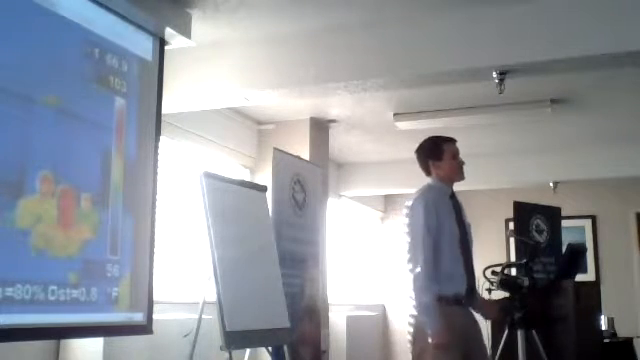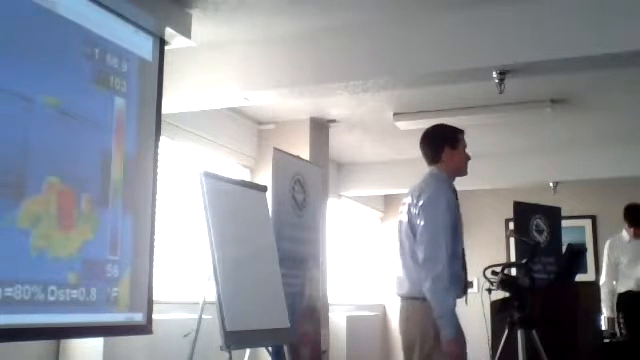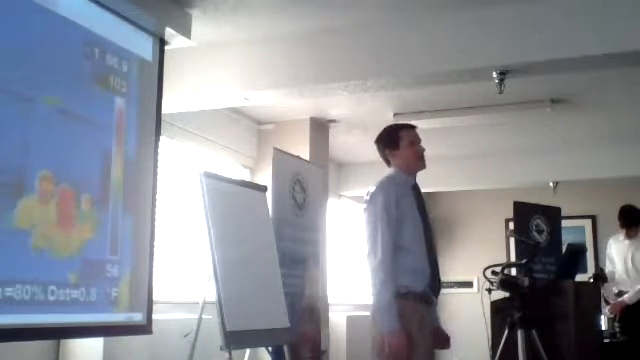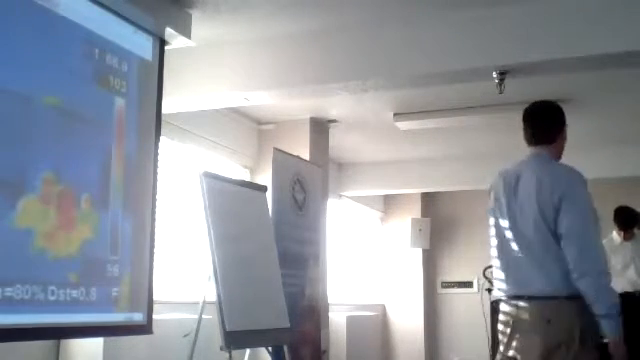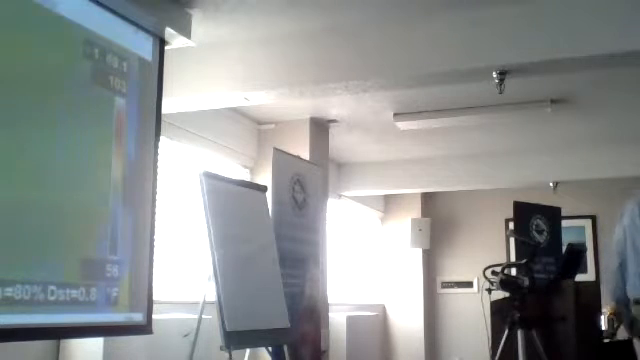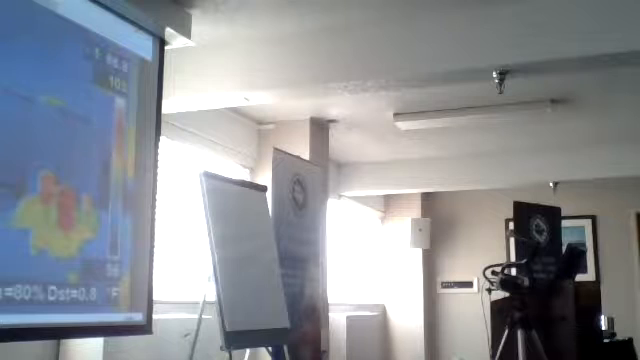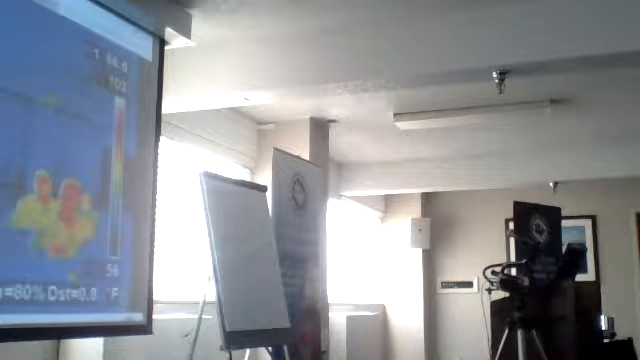The price difference amongst thermal cameras today is all over the board. You could spend $40,000 on a thermal camera, you can spend $200 on a thermal camera. And I've got a few thermal cameras that I brought with me today, and I'll pass these around the room so you can see what the differences are. This one is a cell phone-based thermal camera called the FLIR 1. And it has a resolution of 80 by 60. And it will measure temperature differences of 0.15 degrees Celsius, which is 150 millikelvin.